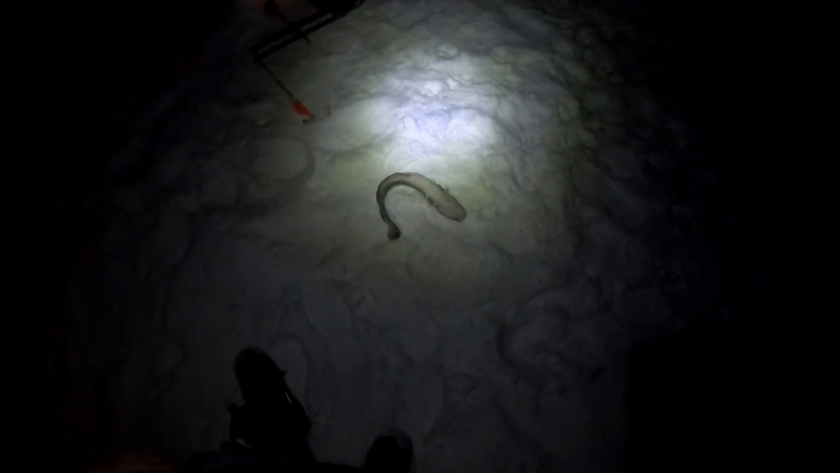That was exciting. That makes number 6. First time I've ever caught something on a tip up, so that adds to my excitement just a little bit more.